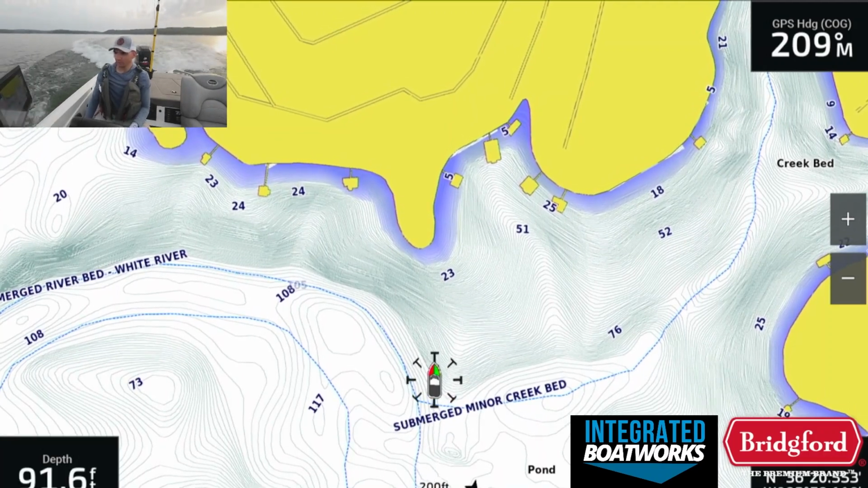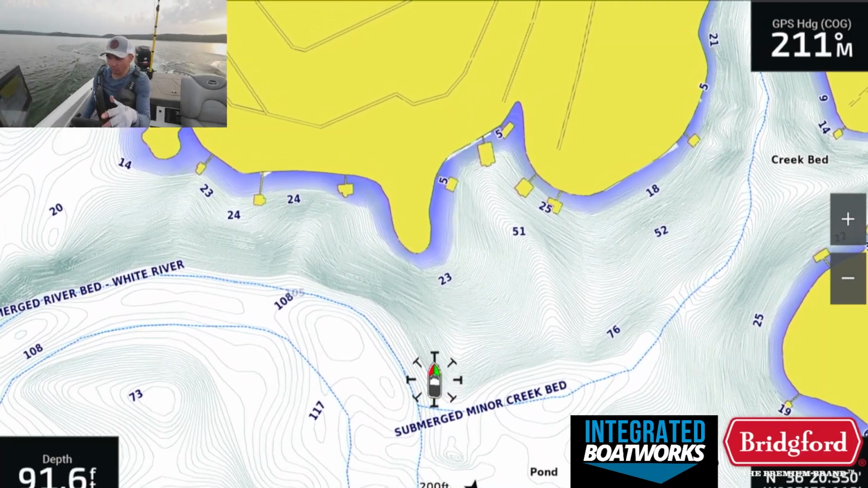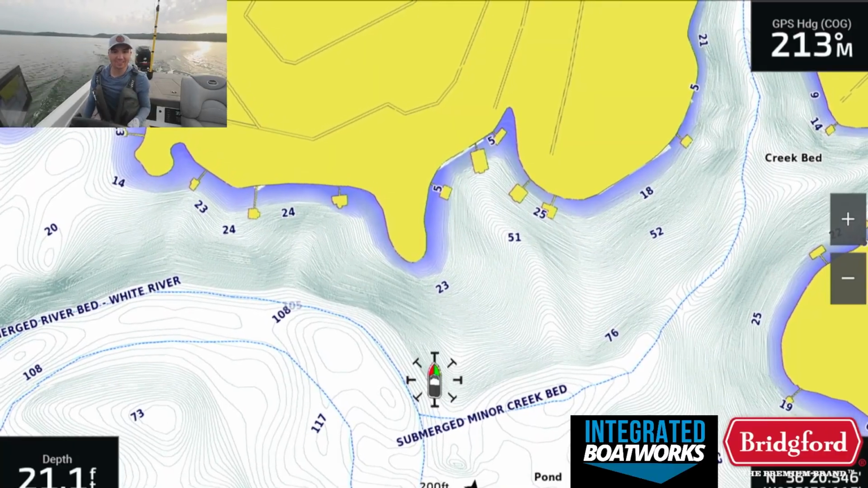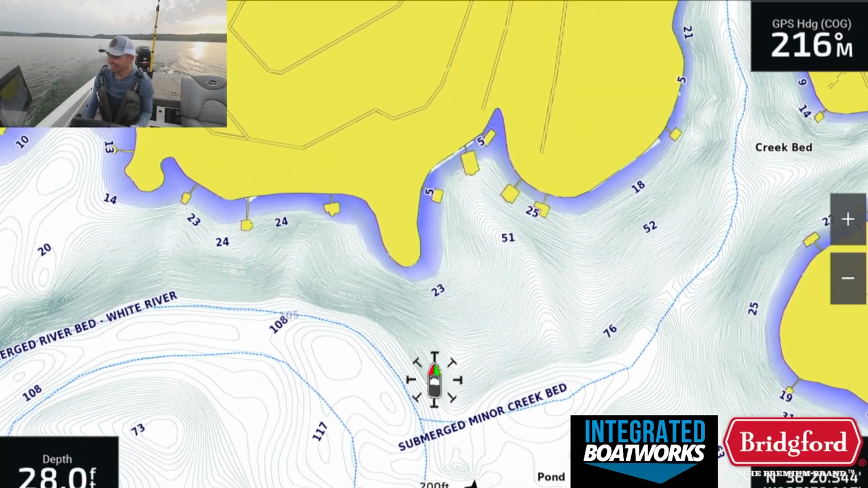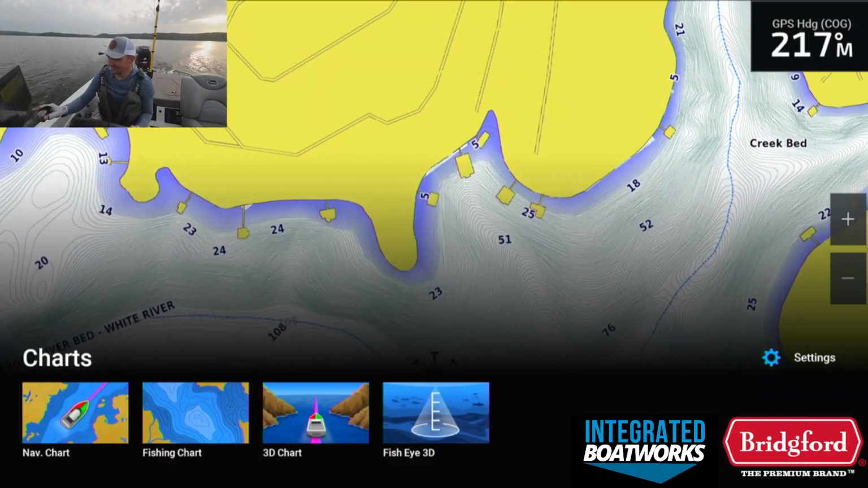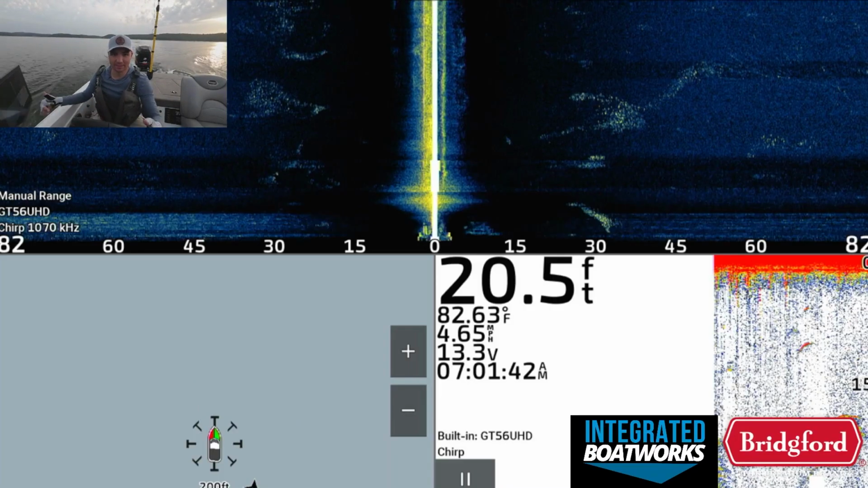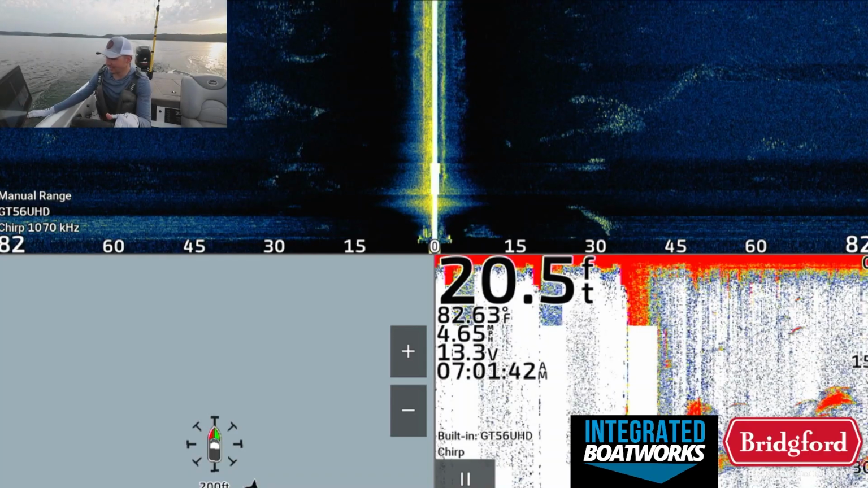Okay, so here we got another really nice main lake channel swing point. We know there's fish on these spots. I know they're bass because I've caught them off these spots. So that's the other part of this, is that you could think maybe they're crappie or something like that if I hadn't been catching them out here, but I know they're bass out here.